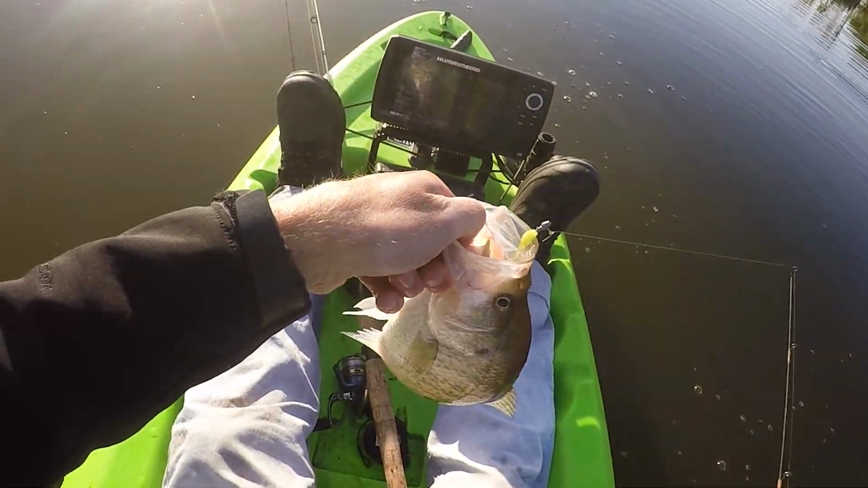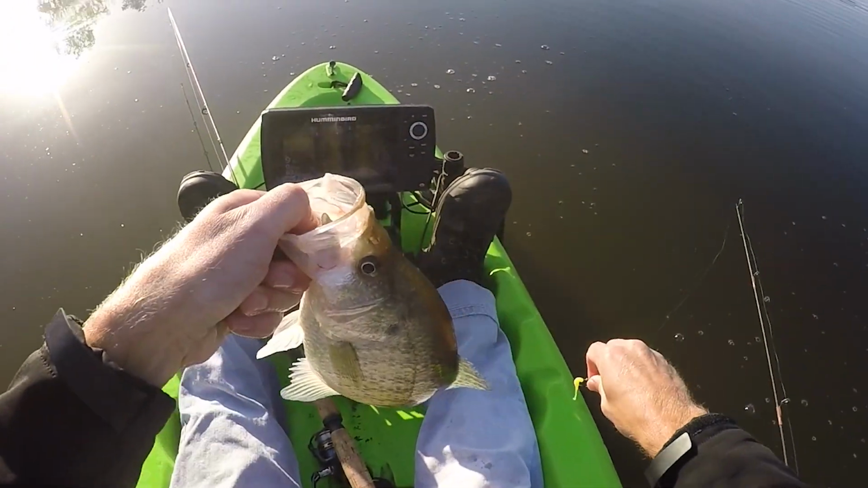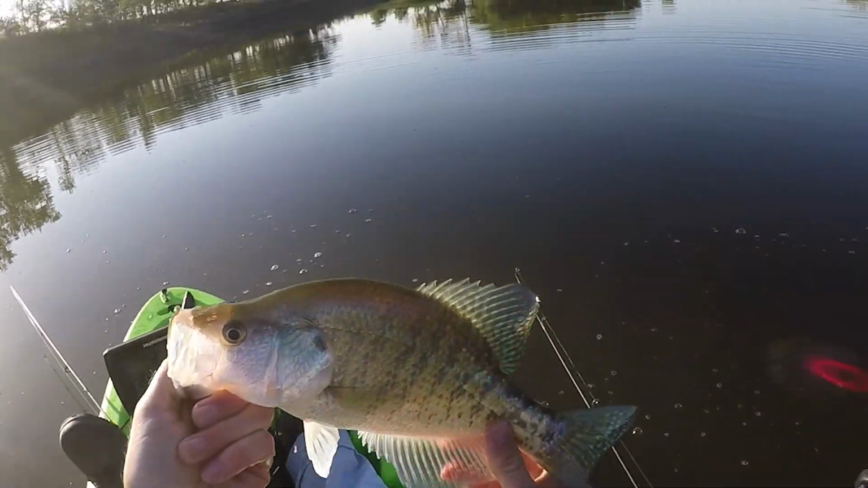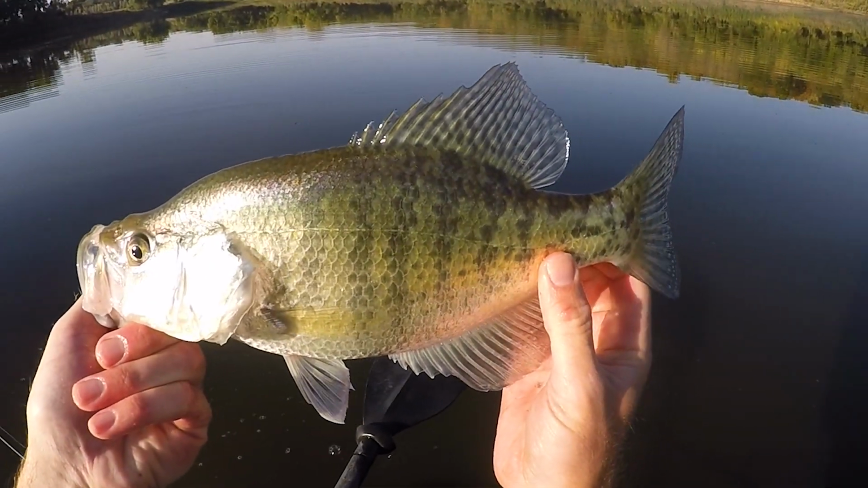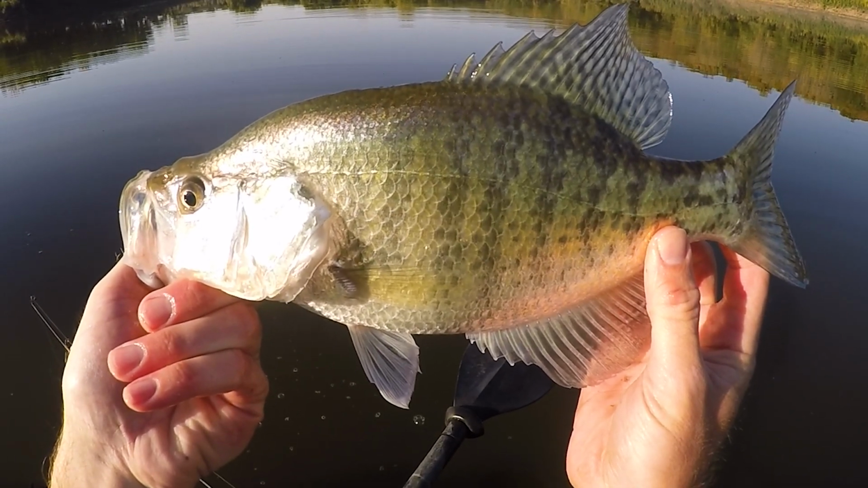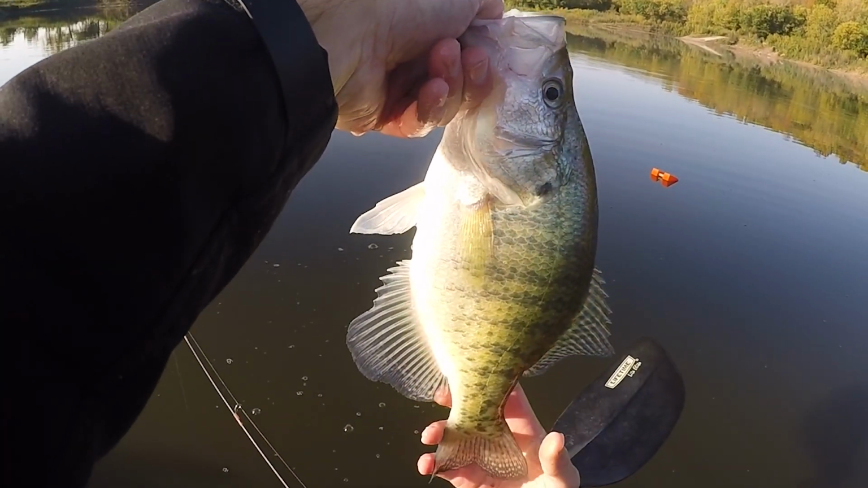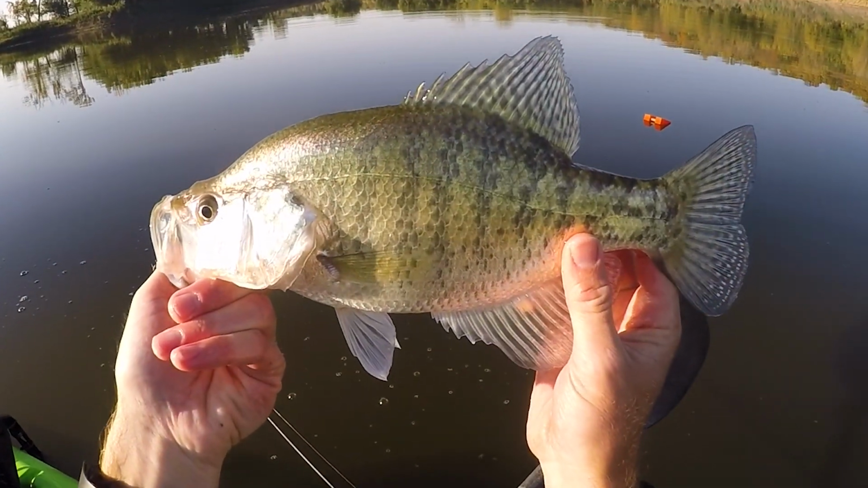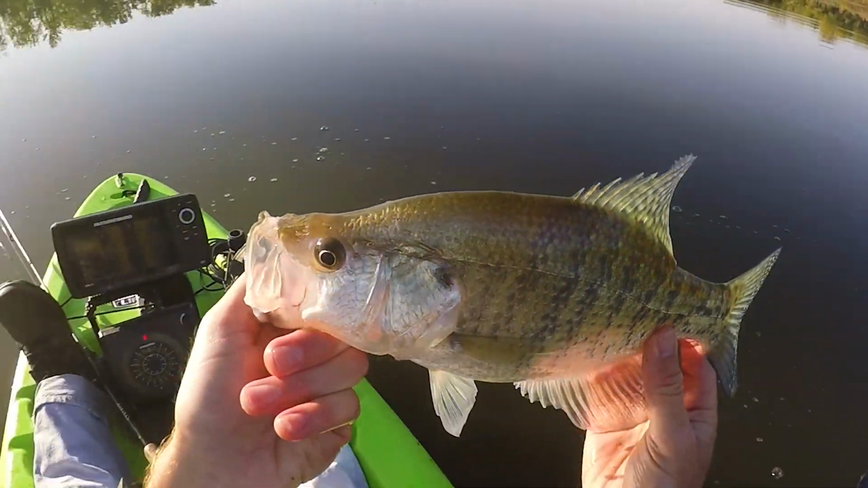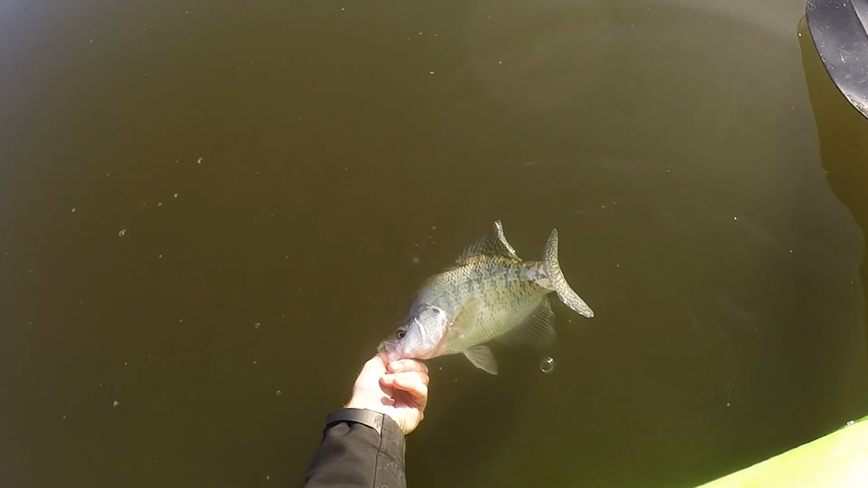All right, folks, we came up on another brush pile, and the first one is a dinger. We'll show that fish to you. Another probably 14-inch fish, white crappie. What a beautiful, beautiful fish. Again, beautiful fish. Look at that thing. Get that fish back, and we'll talk about what we did to come up on that giant crappie.